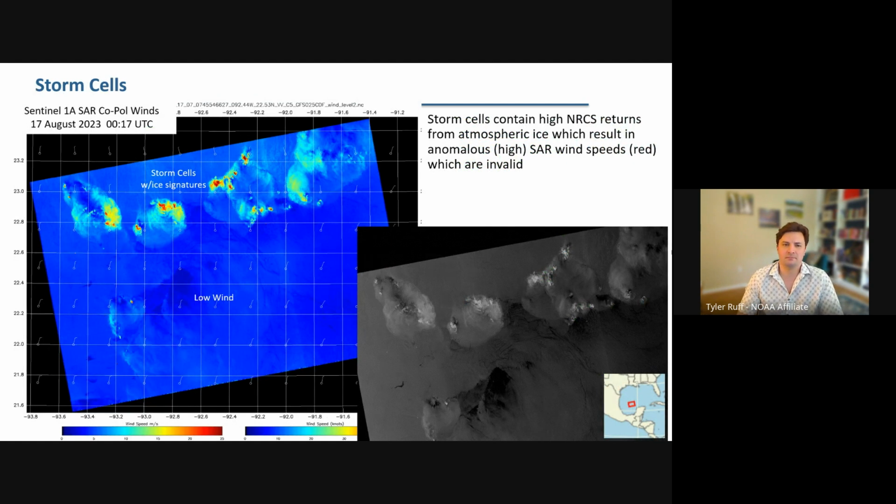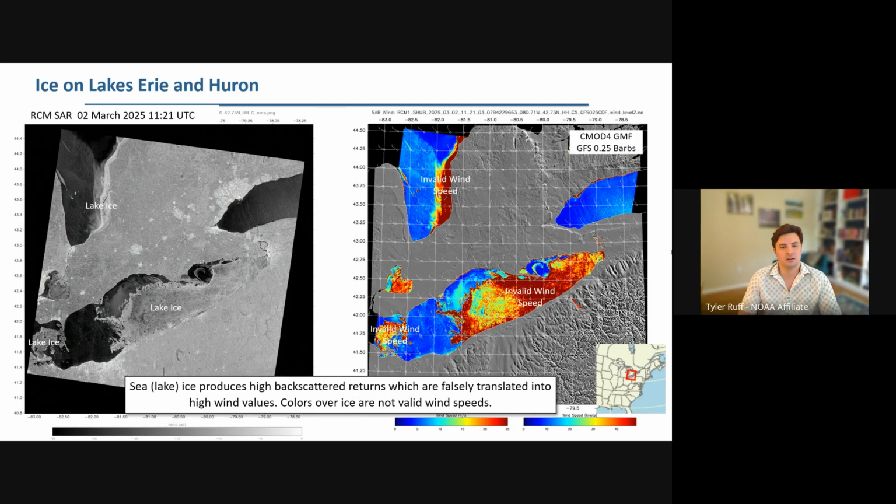But similarly, for deep convection, more typical of tropical regions or lower latitudes, you do get storm cells with very distinct ice signatures in them. So again, this atmospheric ice scatters a lot of energy, resulting in invalid winds, such as those red splotches on the left there. As I mentioned, ice can also be a significant source of error when producing wind speeds.